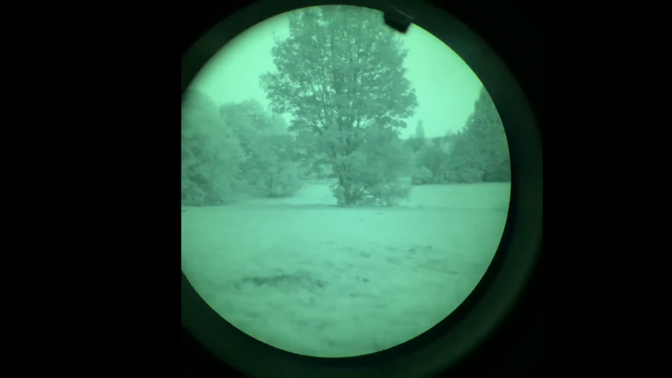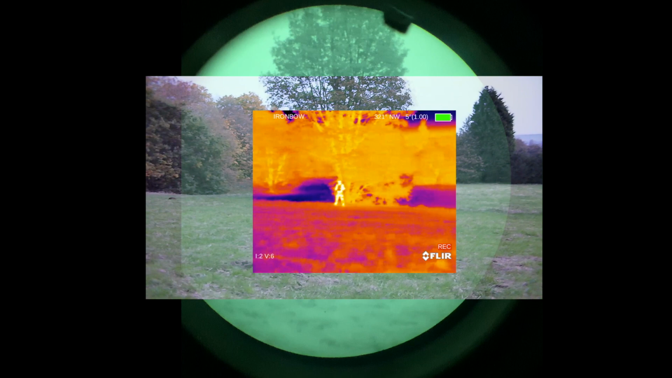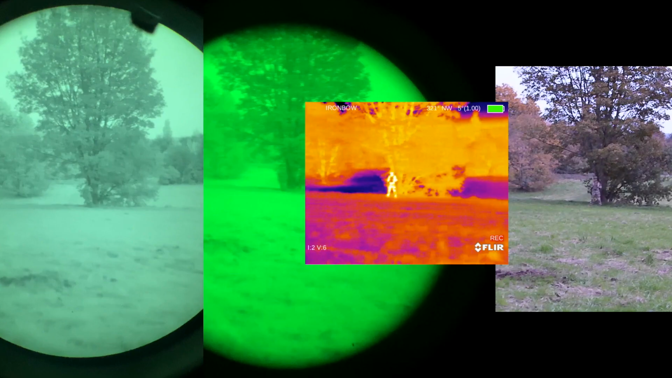So with this set of images, I wanted to show the difference in field of view. So that's the normal analog, this is the SiOnyx Aurora, and I'll overlay that on top of the FLIR breech, so you get a different set, and here they are next to each other.